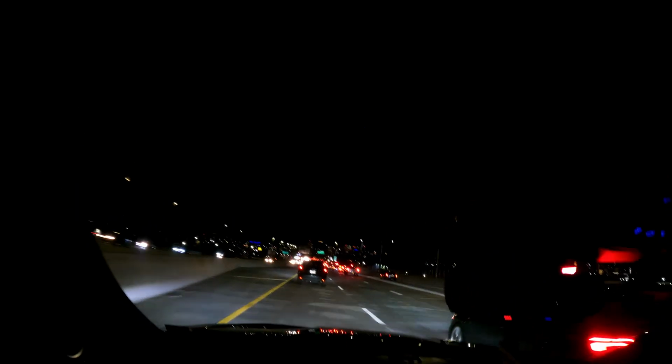Yeah, yeah. No, that's the Freedom. You can see the Empire State Building's green and red over there.